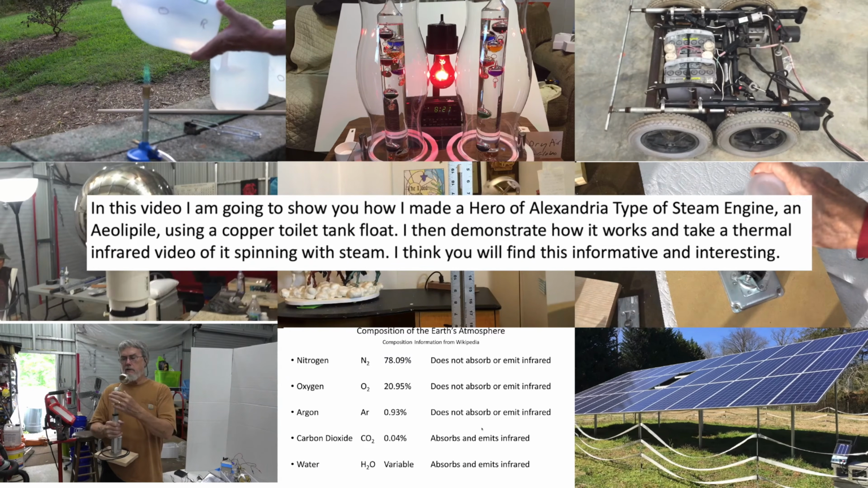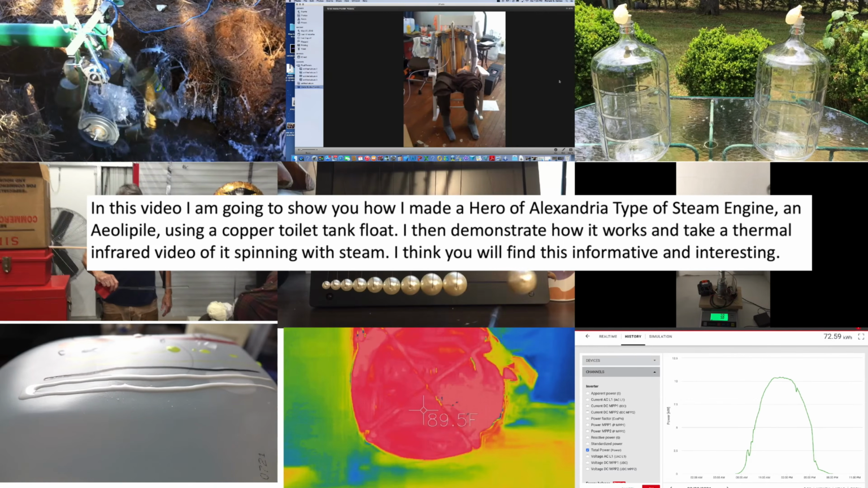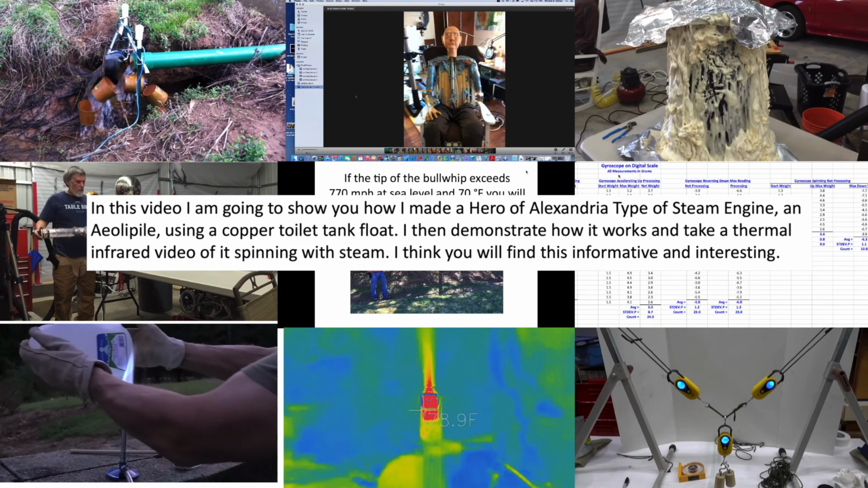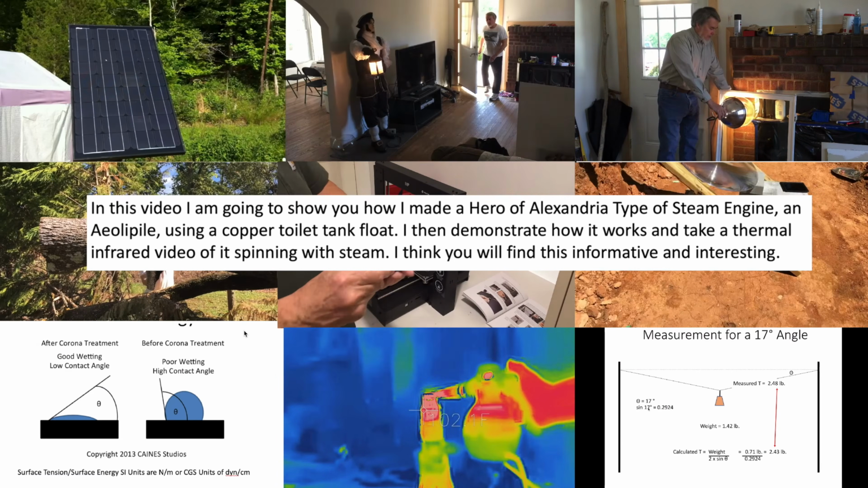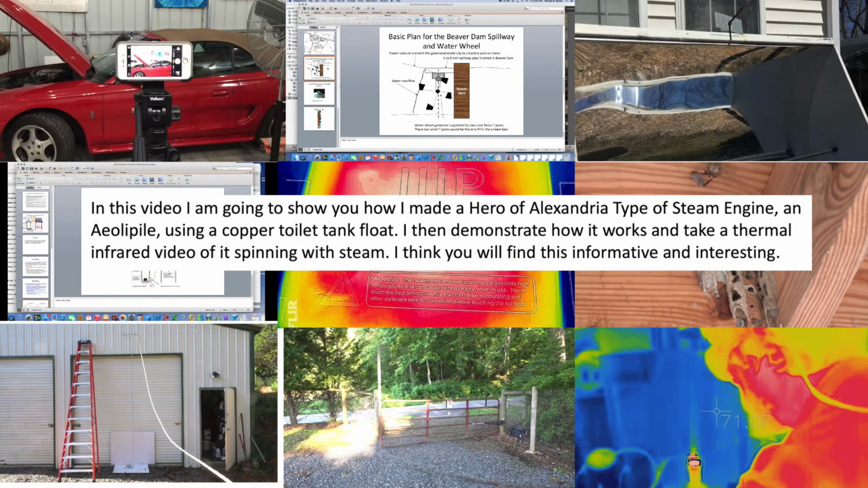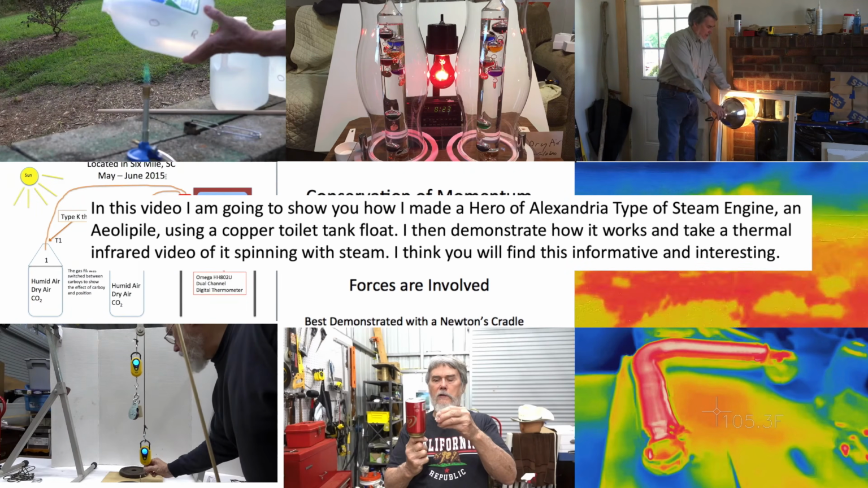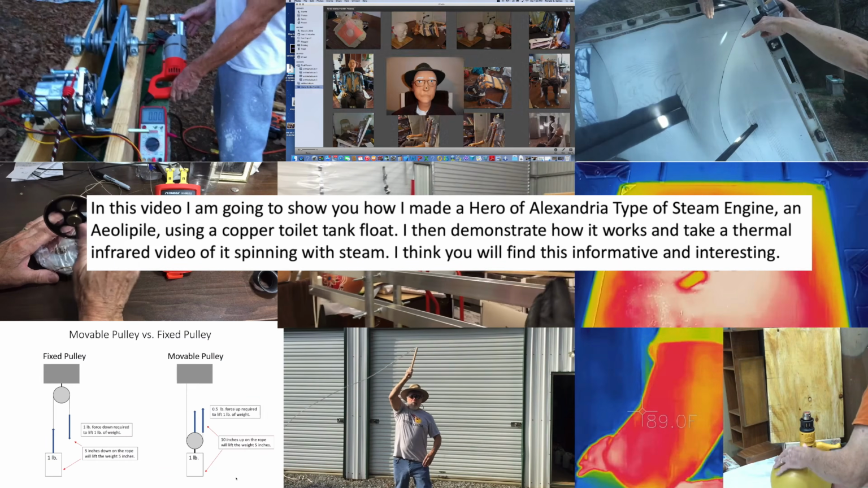In this video, I'm going to show you how I made a Hero type of steam engine and Aeolipile using just a standard toilet tank float, and I then demonstrate how it works and take a thermal video of it spinning with steam. I think you will find it informative and interesting.